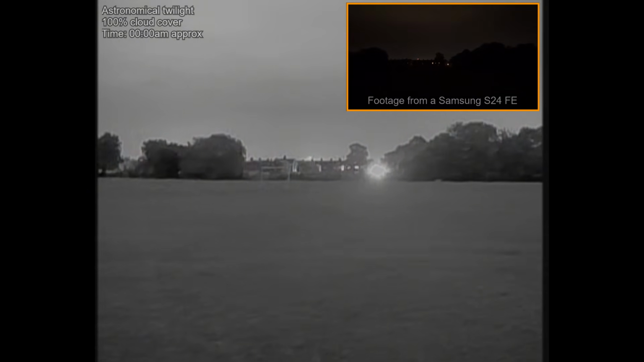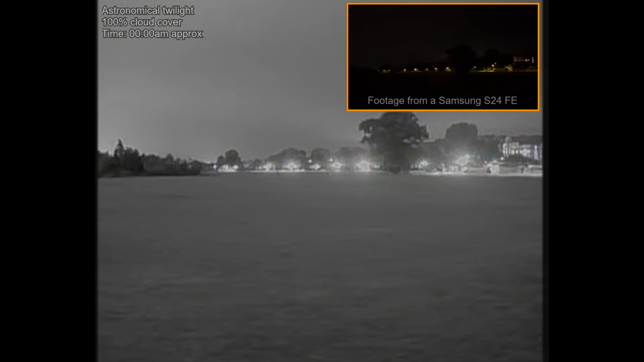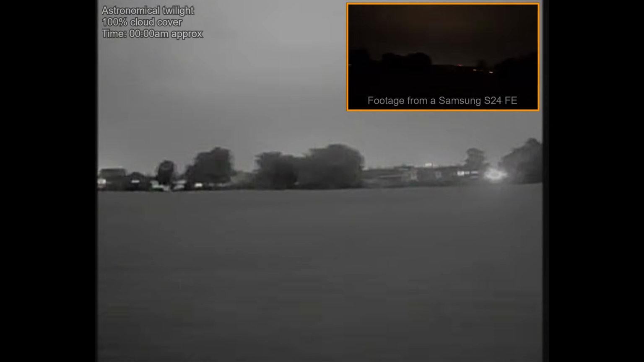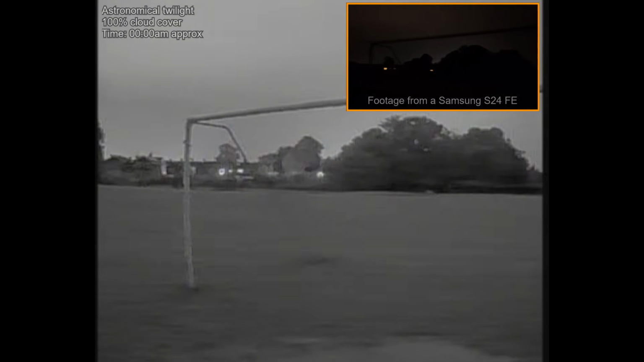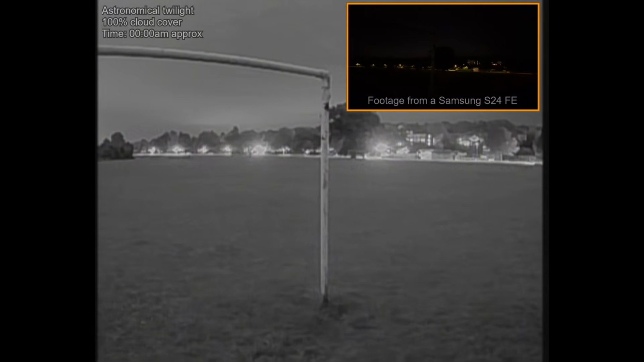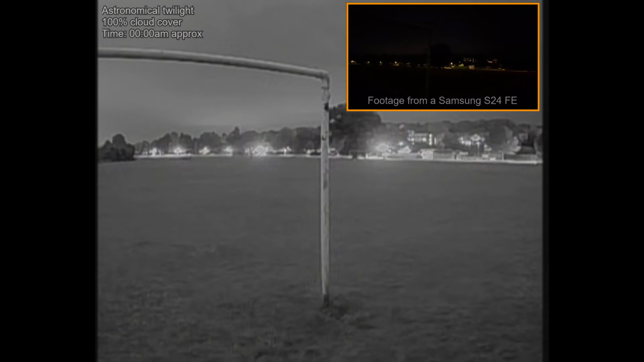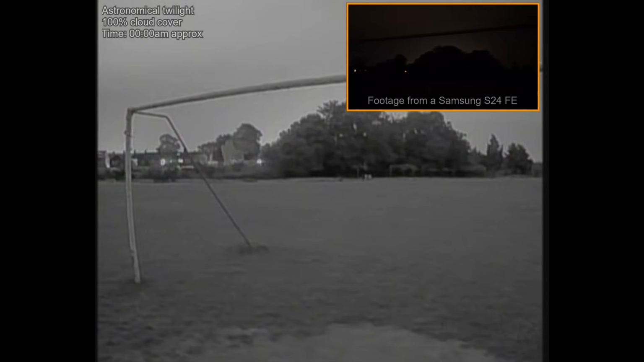You could clearly make out the field. You could tell where the ground was versus the sky. You can make out all the details around the field, like the buildings, the trees and whatnot. And interestingly, there were goalposts in this field, so I went and had a look at them. Now, if you imagine the goalposts were like race gates, like for some reason you want to fly a race quad through some gates in the middle of the night, this goalpost shows that you'd have absolutely no problem doing that.